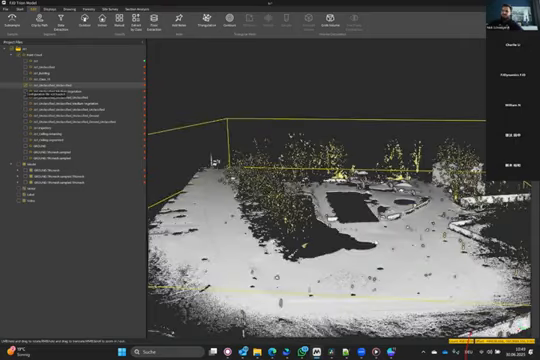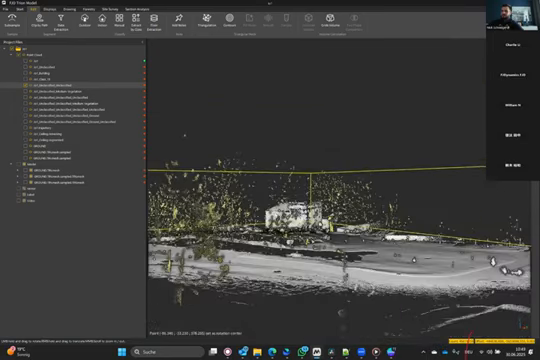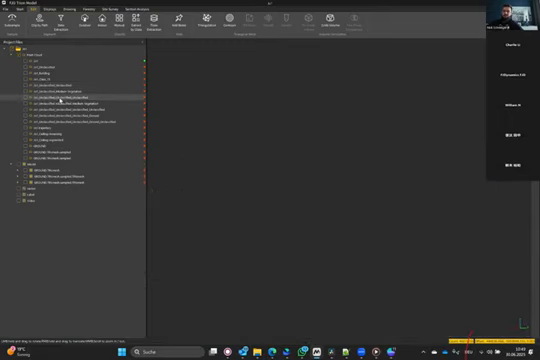Let me show you. Yeah. And then I still had some points lying where I did not want them to be, so I did it again. Then I had my next point cloud, which should be the unclassified.